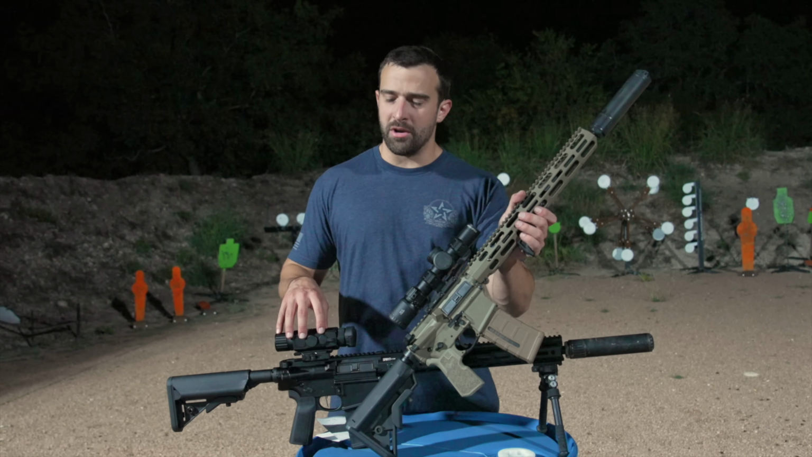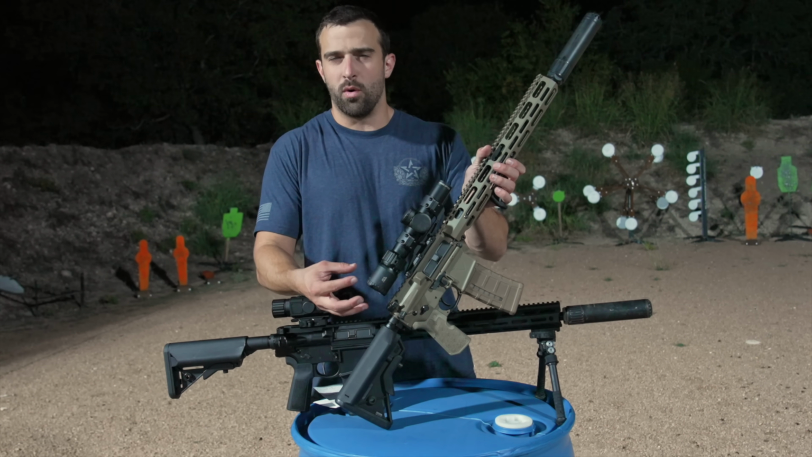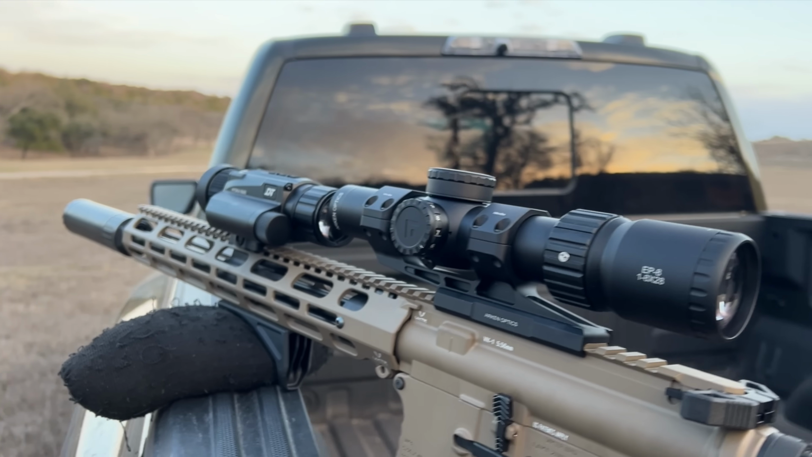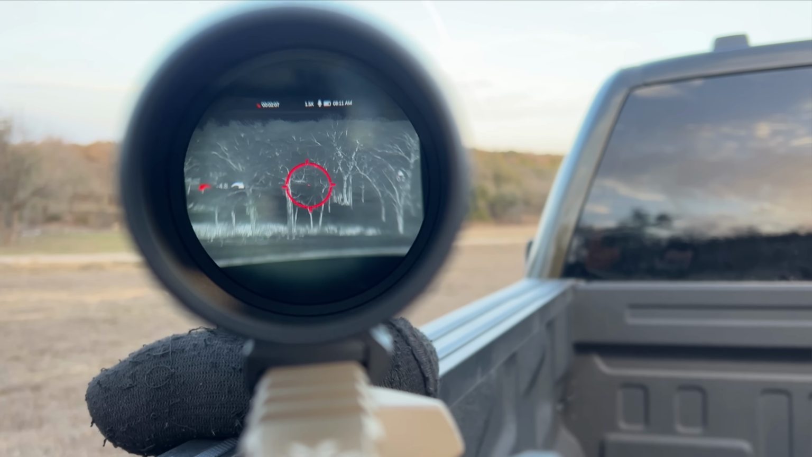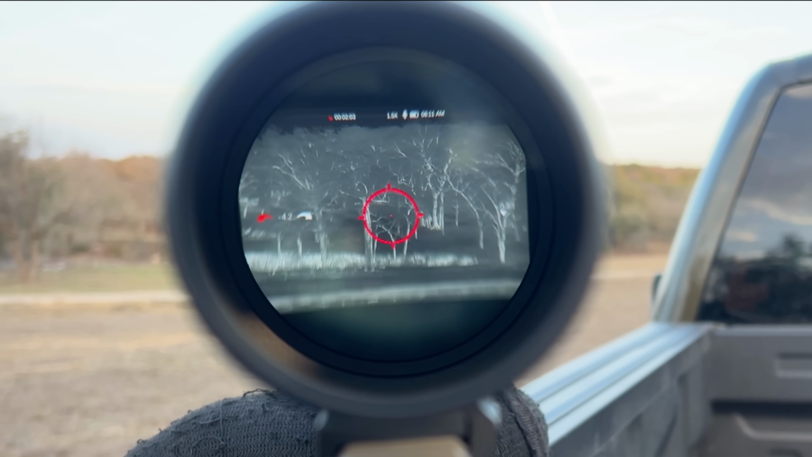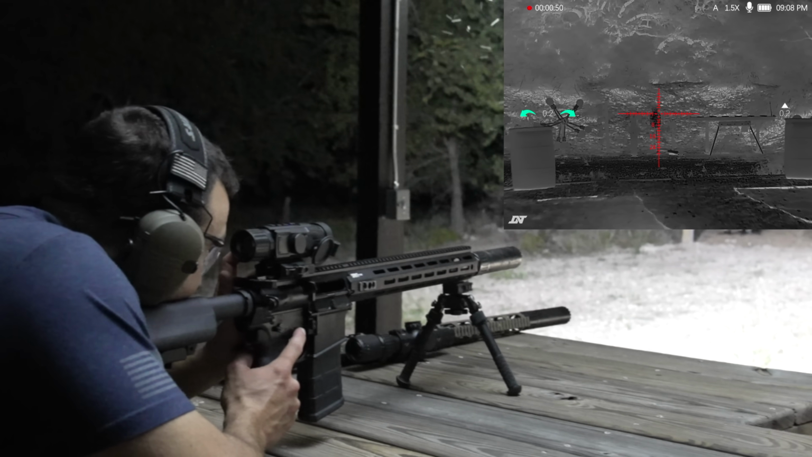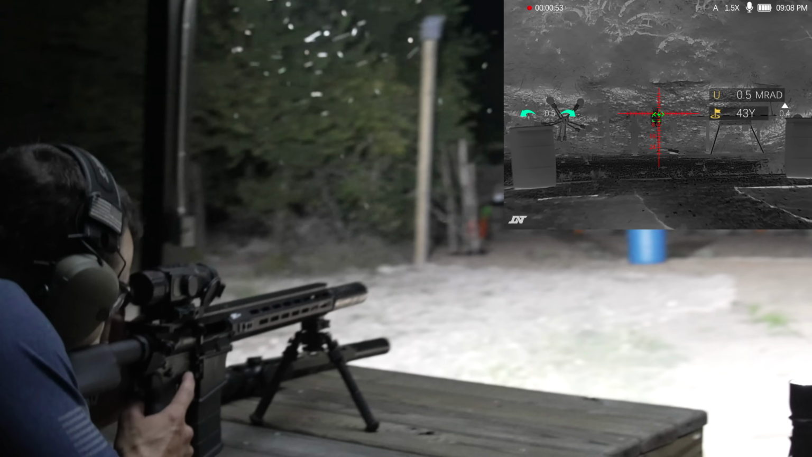With the built-in recording, you guys can see exactly what I'm seeing as a dedicated scope. Once I put it here, you guys won't see the reticle from the day optic like I will, but I'll try to get some B-roll so you guys can understand what I'm seeing there. Let's go ahead and start off as a dedicated scope on the AR-10. We're only zeroing, just to prove the point, at, let's see here, 43 yards.